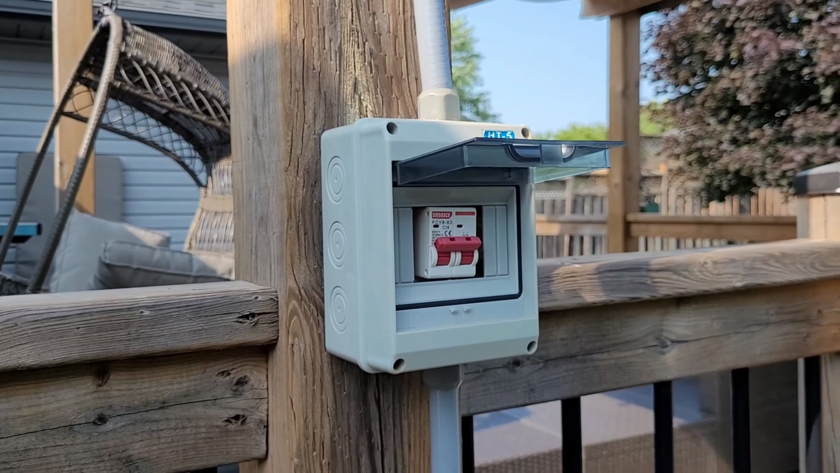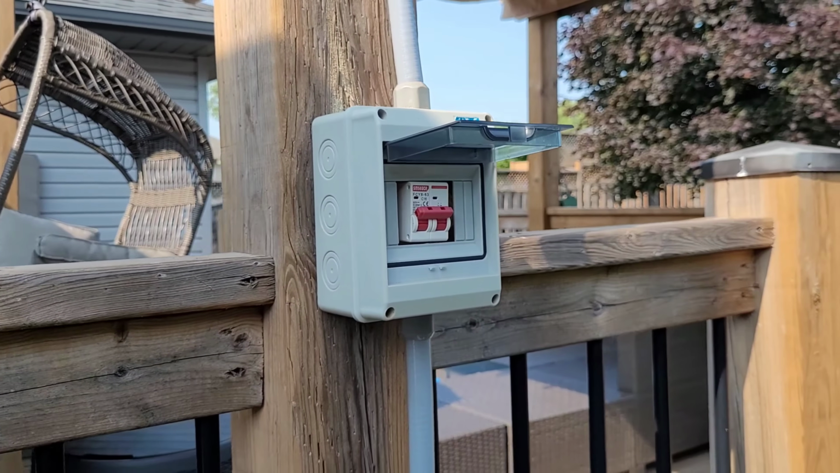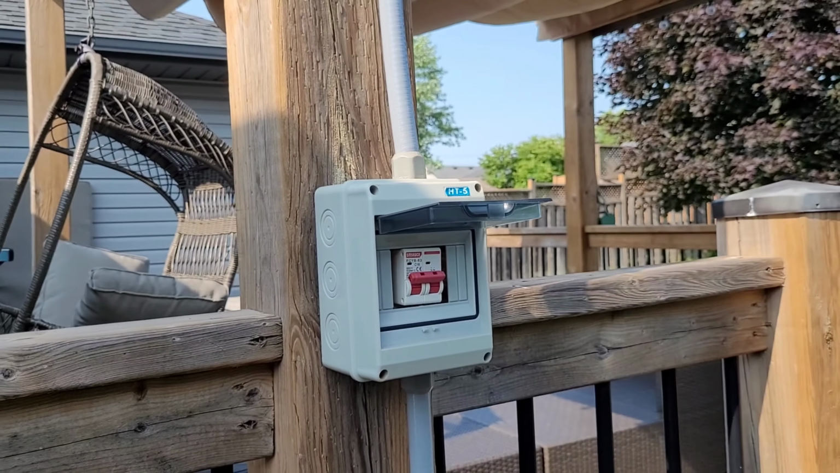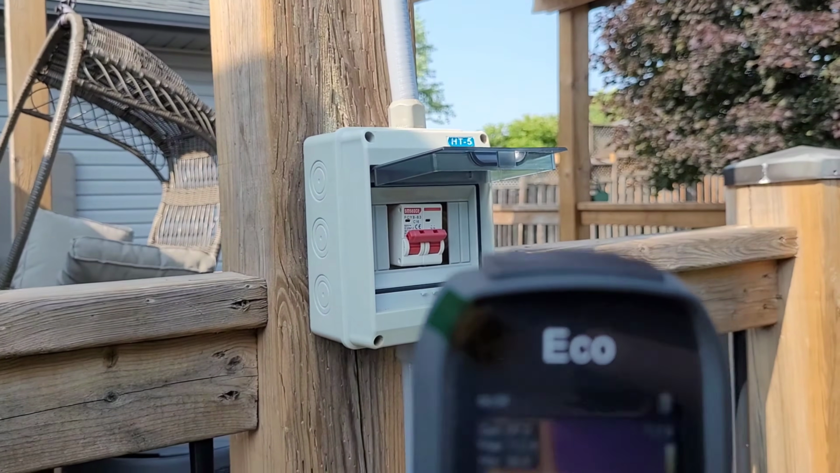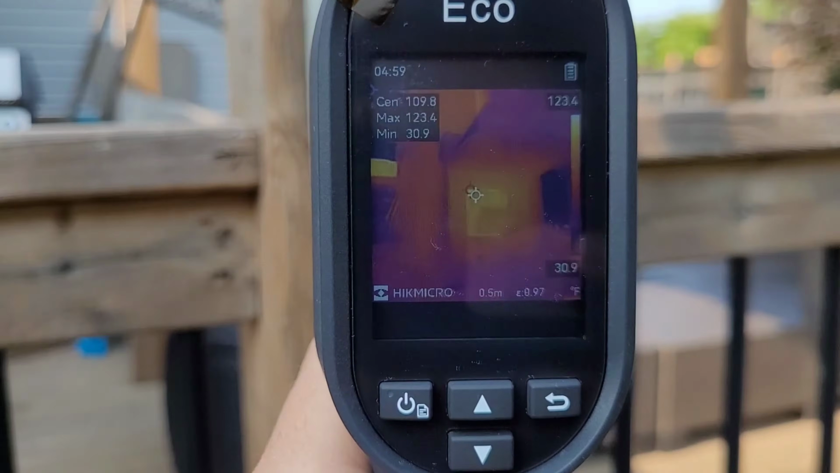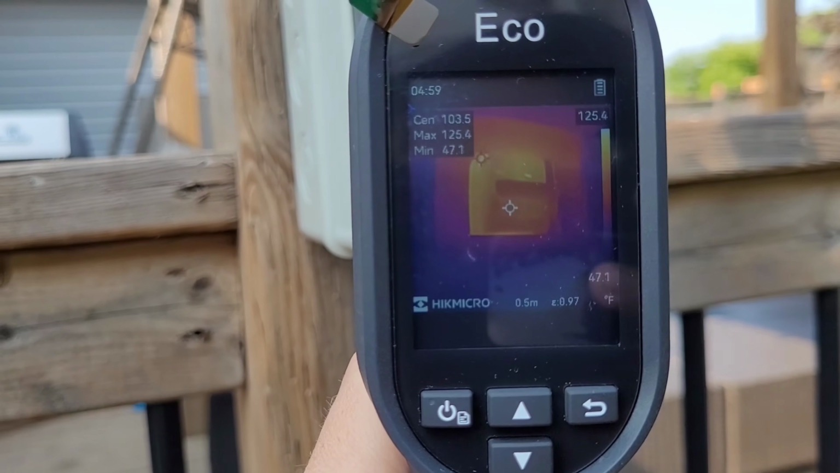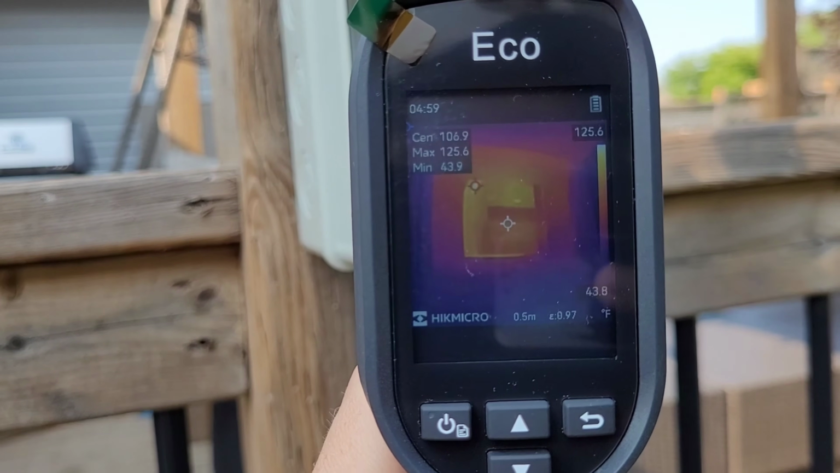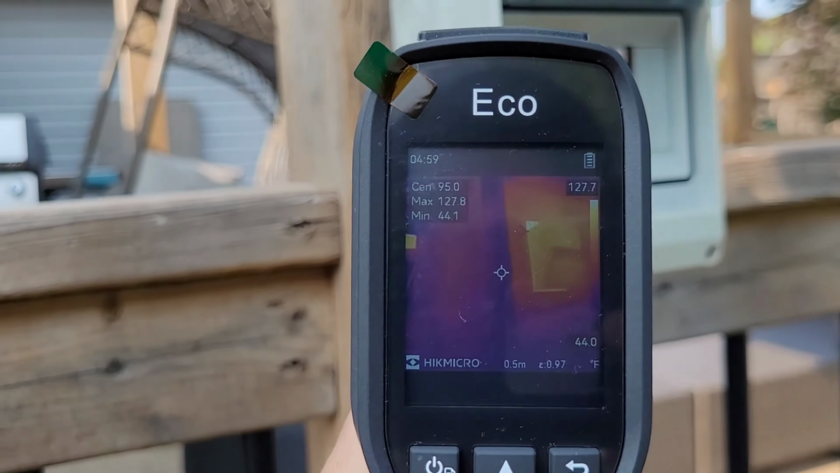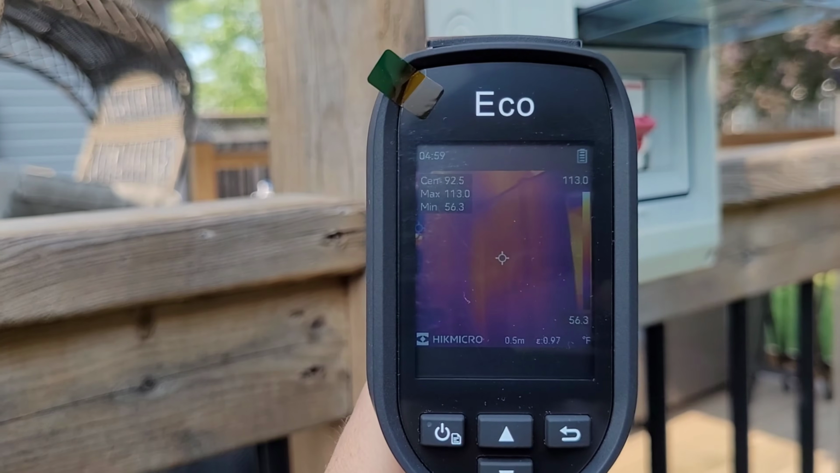So this is my solar breaker. I mentioned in another video that I'm not a huge fan of this breaker. I noticed it was getting pretty hot. Wasn't really sure how hot it was getting because I can't really take a surface temperature any other way. So with this guy, we can have a little look inside the breaker box here and see that the breaker is getting pretty hot. You can see the hottest point up near the top is around 130 degrees. So maybe not as hot as I thought, but it is still pretty hot. So I do have a new solar disconnect I'm going to replace this with, but yeah, super handy for pointing that out.